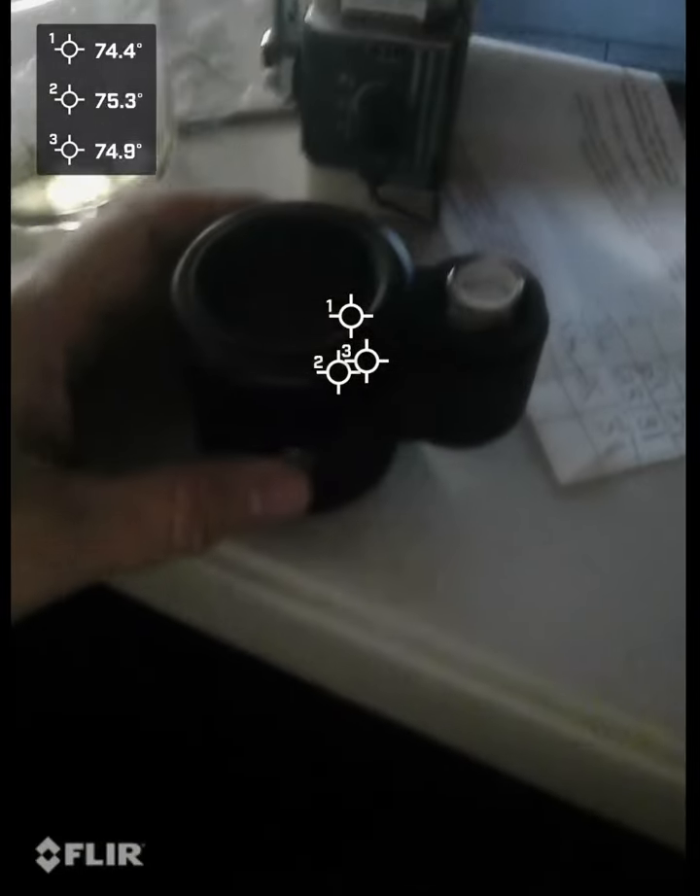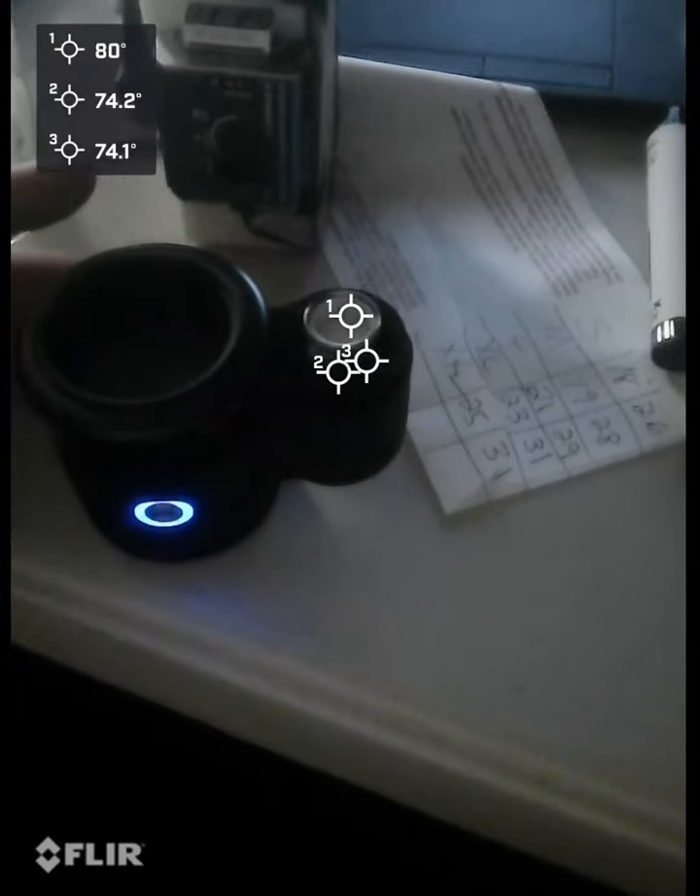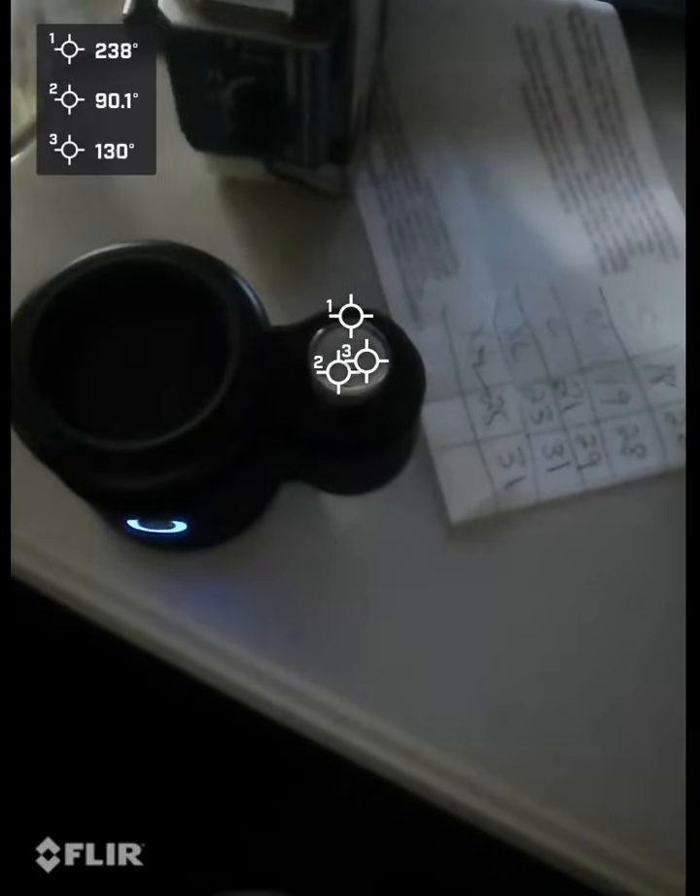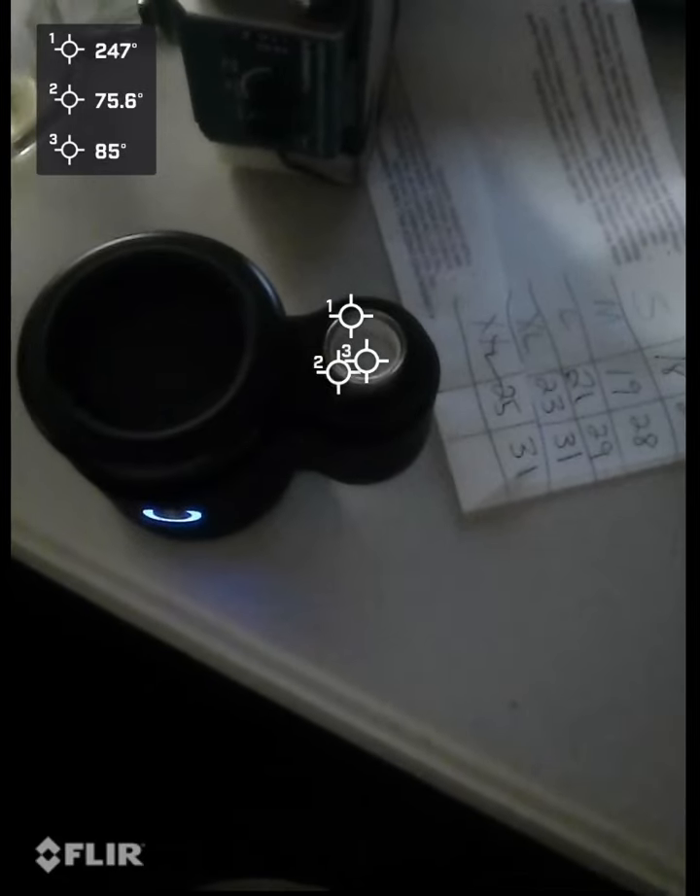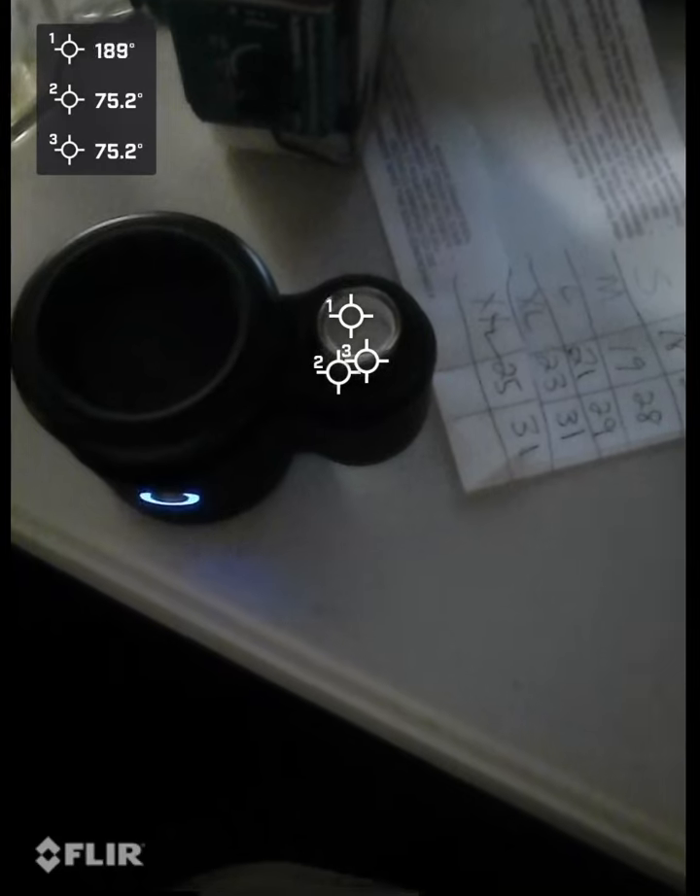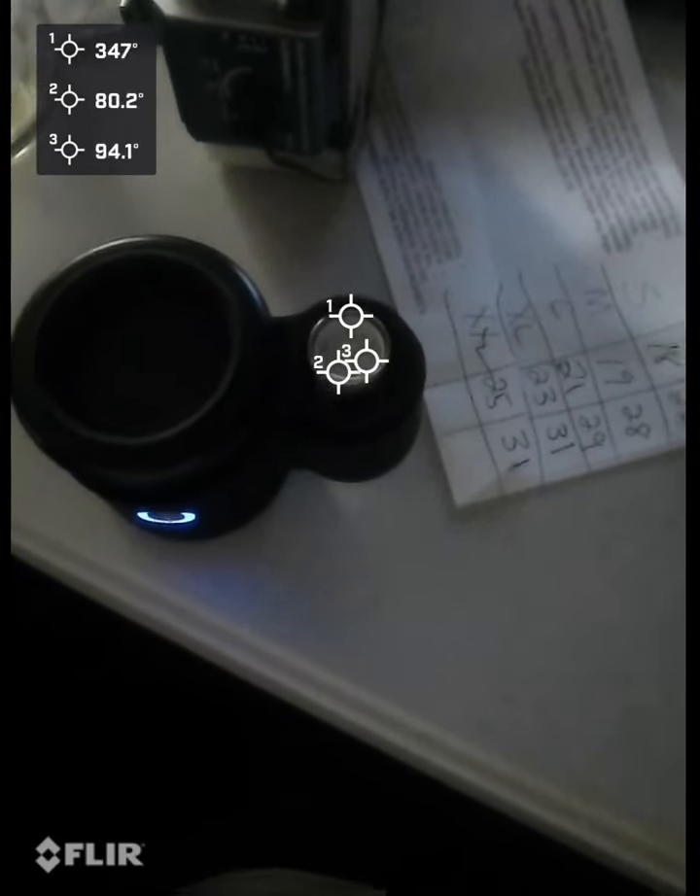Okay, it just turned off. Okay, so I have yours hooked up with the same coil, and we're going to run it again. Here. Moving the temp around to see. So it just vibrated.